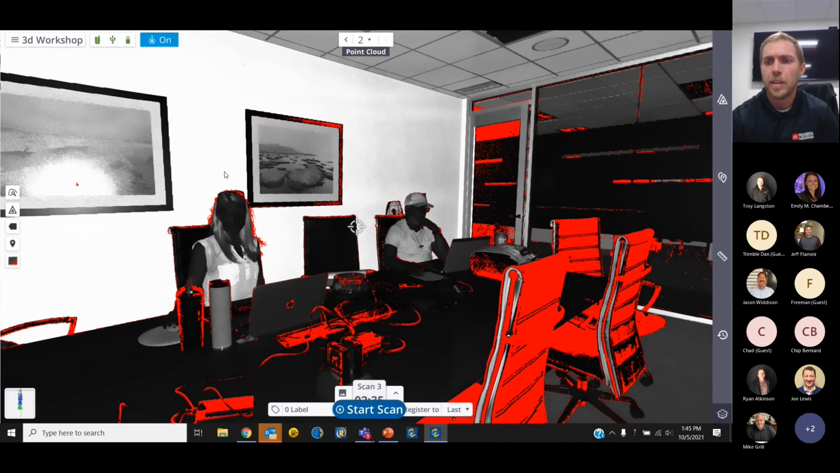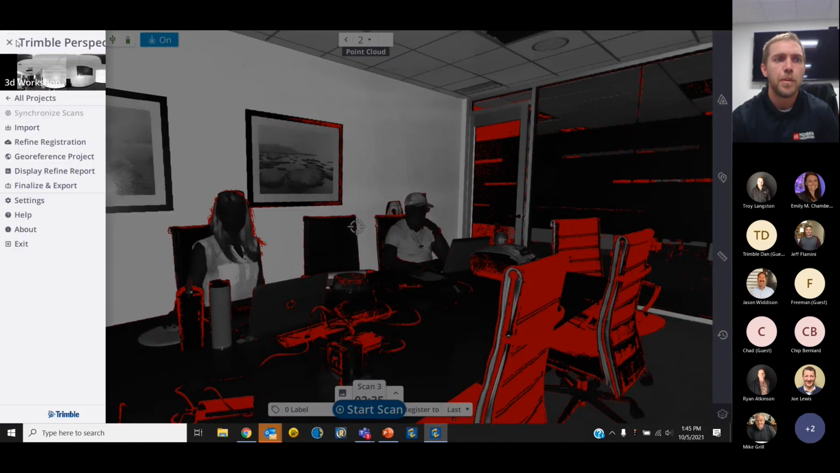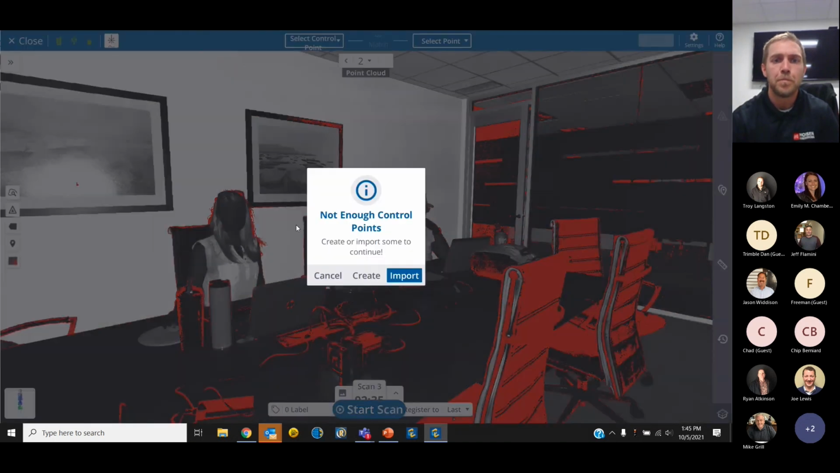One thing I did realize is that I did not go through the import function on georeferencing. So very similar to other software such as TBC or Access, we can import a CSV northing, easting, elevation file.